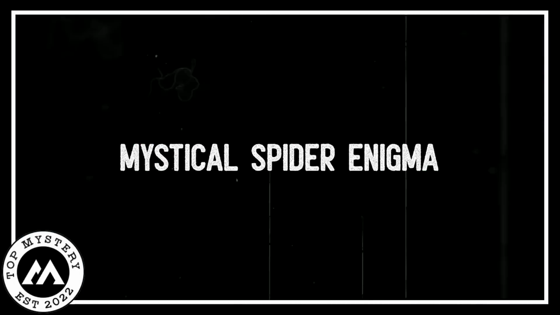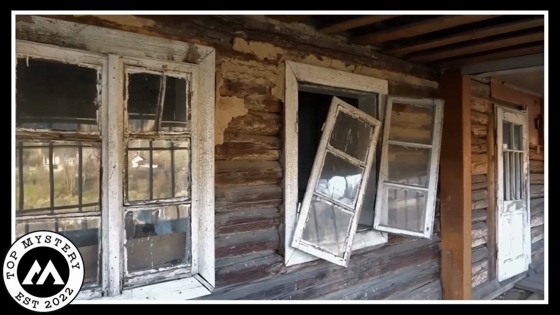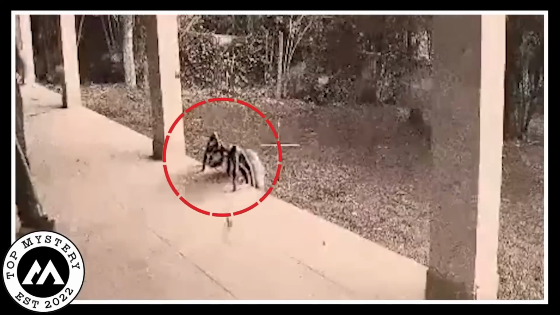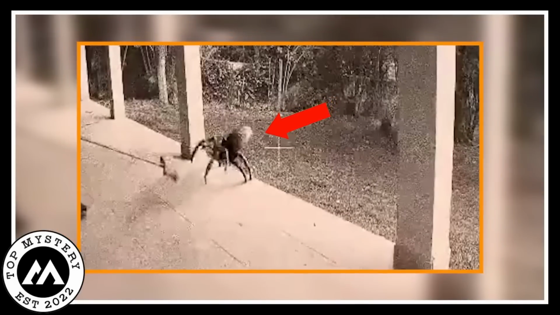Mystical spider enigma. In the secret house, a secret video happened, taken by a hidden house camera. In the video, a man was just doing regular work in his backyard. He was cleaning up old stuff when something strange appeared from his garden, a huge spider. This spider felt like a mysterious sign as the daylight got weaker.